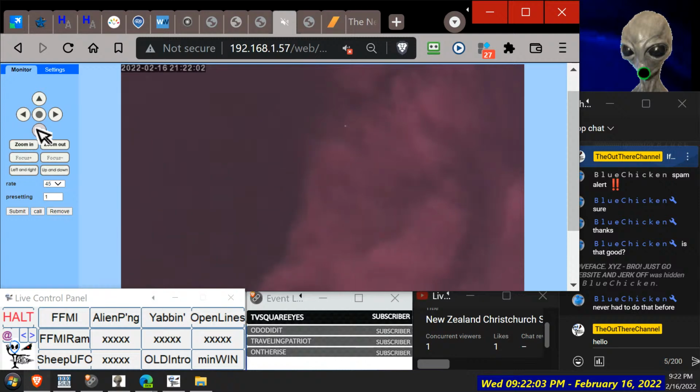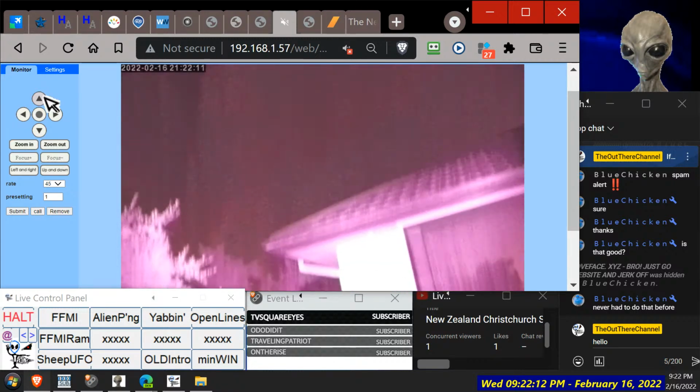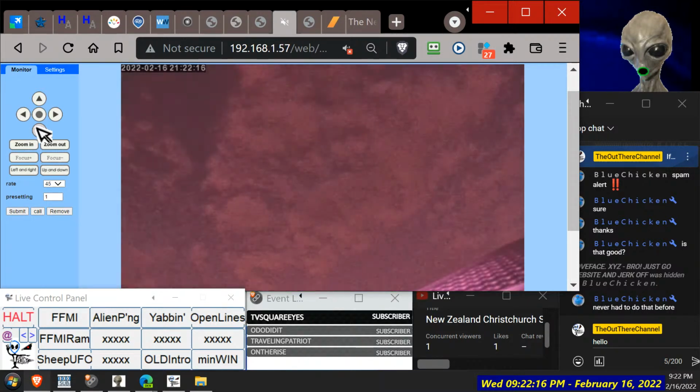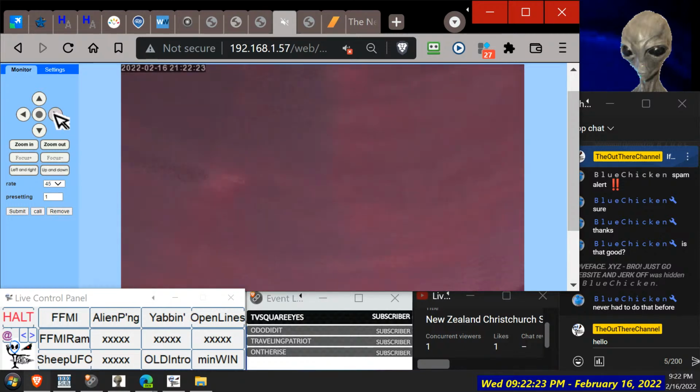I shouldn't be rotating. I think the camera's fallen over. Hey? I don't know. That's strange. Where in there? Oh, right, it's on a slope, isn't it? Oh, that's strange. Strange looking cloud there.